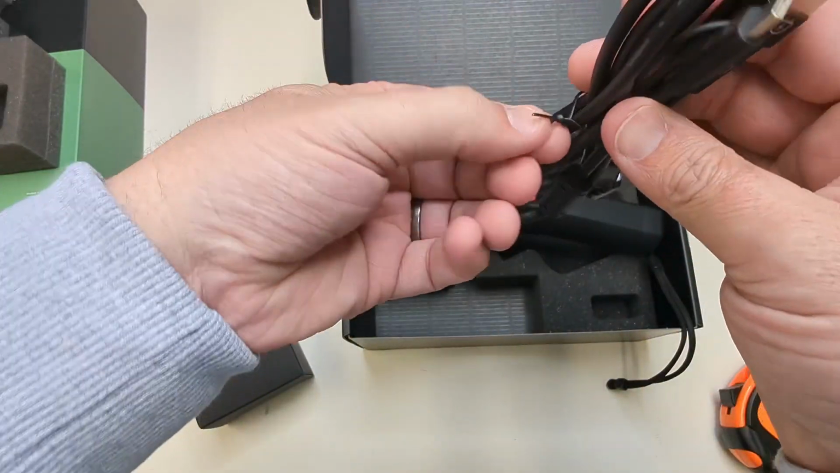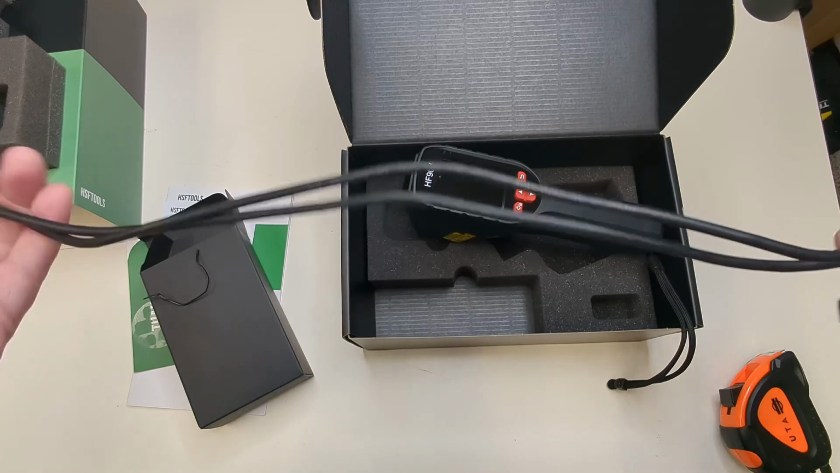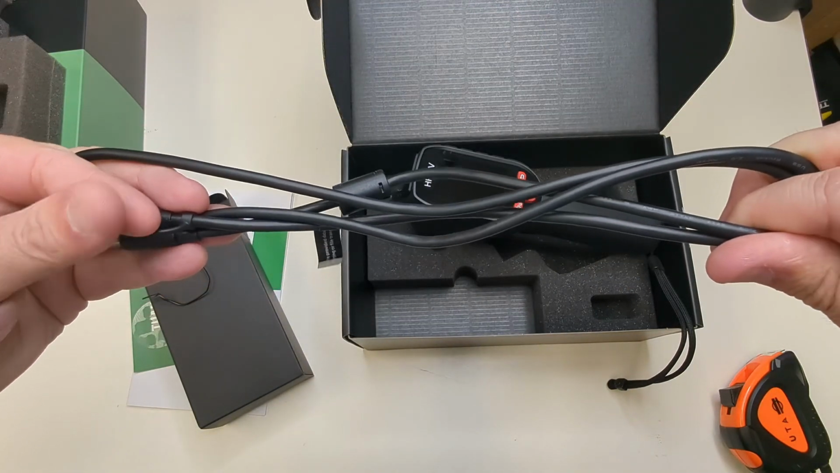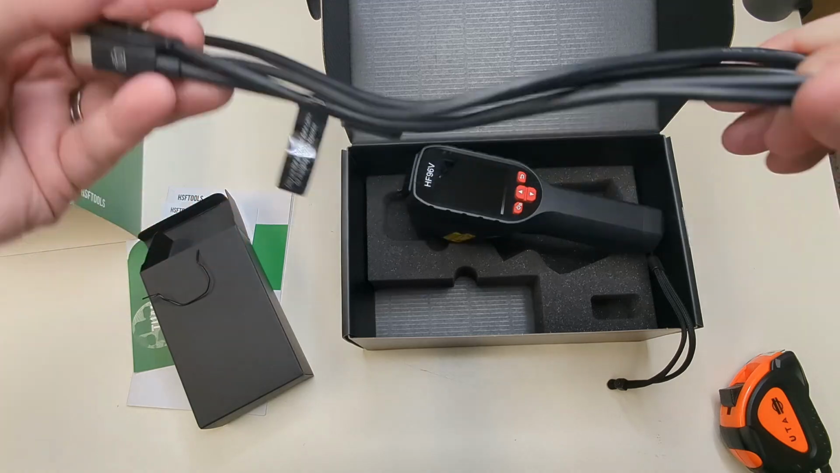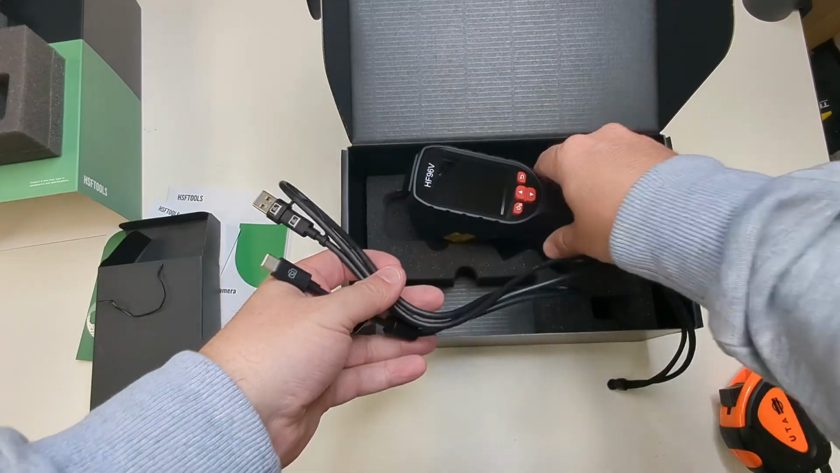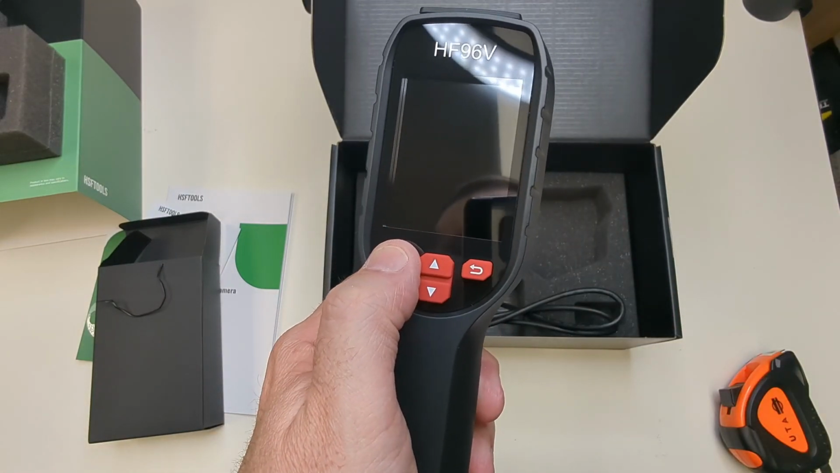Let's just pull this out really quick and unwind this. I'm going to say we're 4 feet on our cord. Yeah, a foot times 4, yeah. So 4 there. And I'm just going to turn this on really quick and see if we have any juice in it.